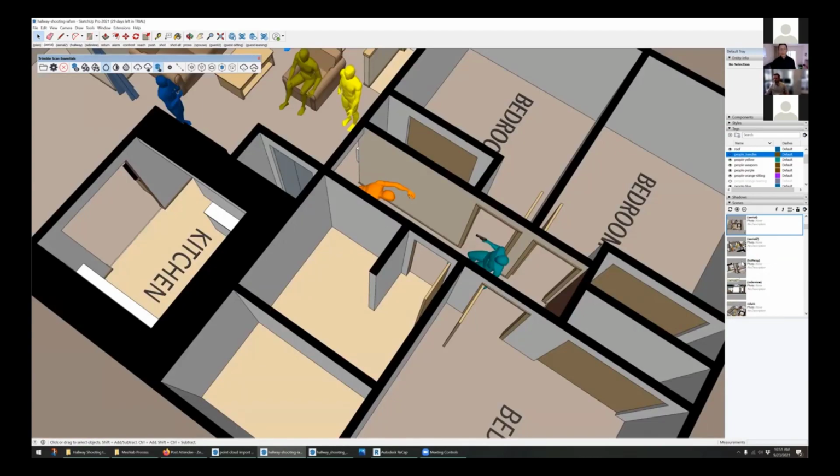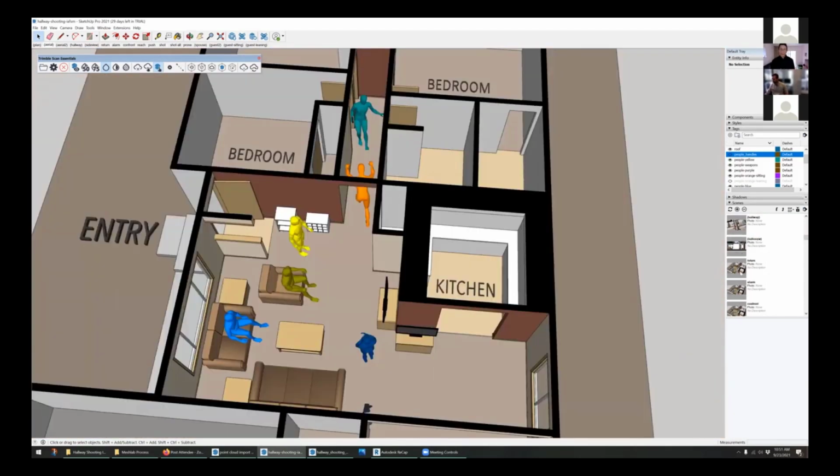That can be really helpful to explain to people what this place looks like. Jumping between different camera angles can be a little bit hard to understand, but having the motion in between makes it much easier to understand the context and the camera moves. So that's some of the things that we do in SketchUp.